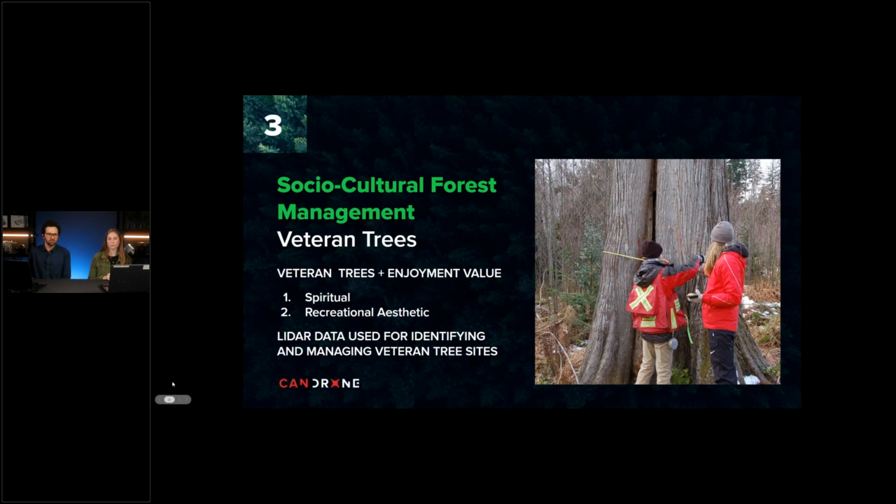Veteran trees are mature trees that exhibit size characteristics that are more important to wildlife habitat and biodiversity. To forest users such as people hiking, walking dogs, or viewing wildlife, these uniquely large trees bring a sense of awe and appreciation for forests and the natural world more broadly. This increases forest enjoyment and improves a forest's sociocultural value.